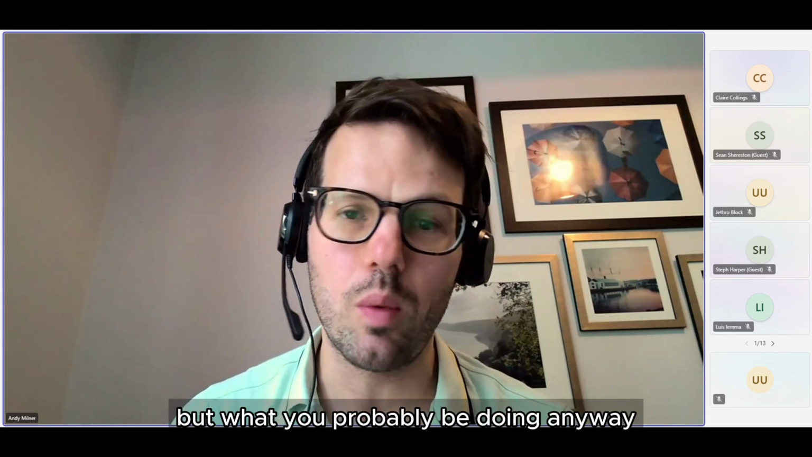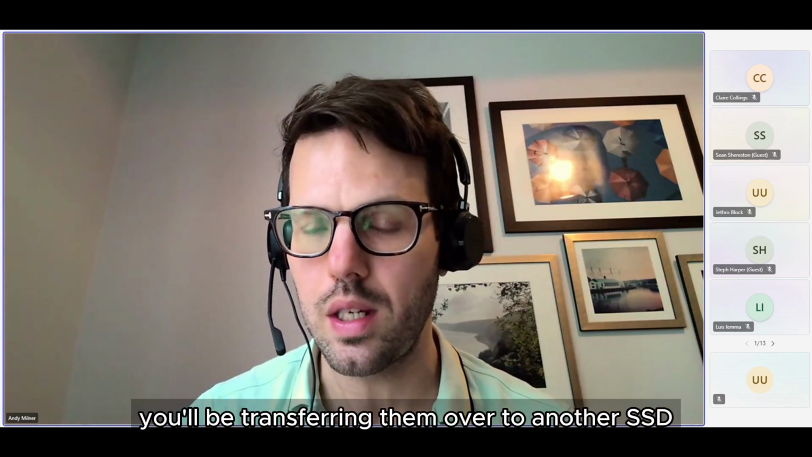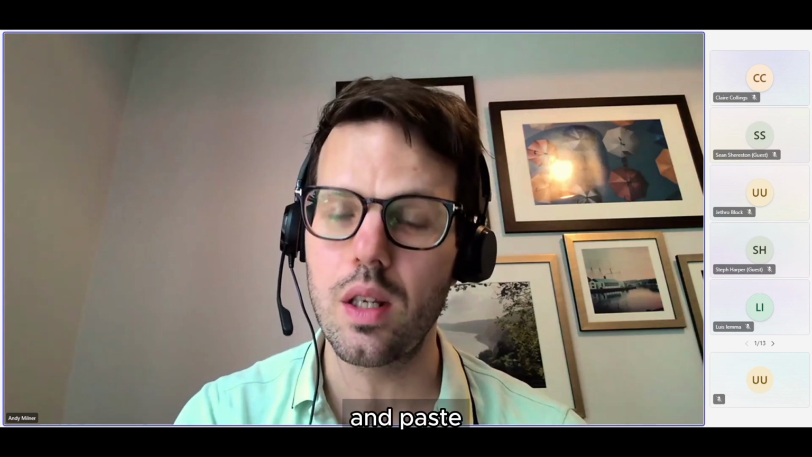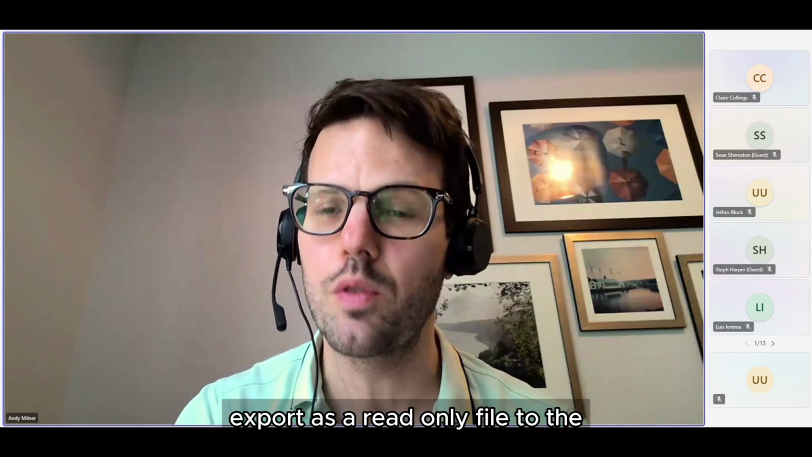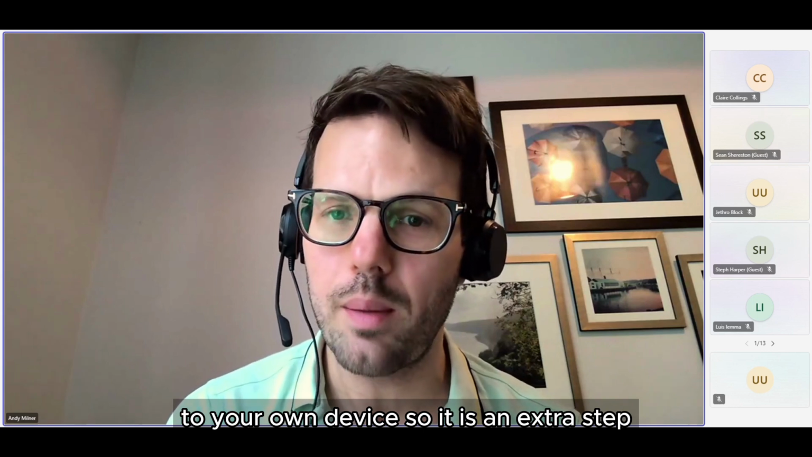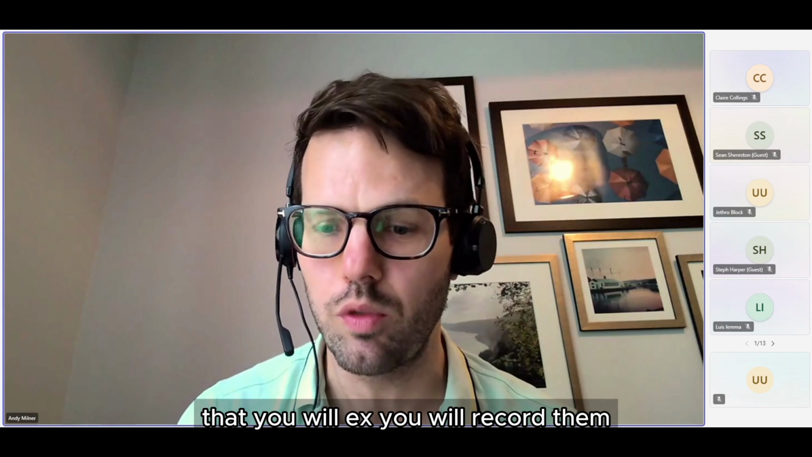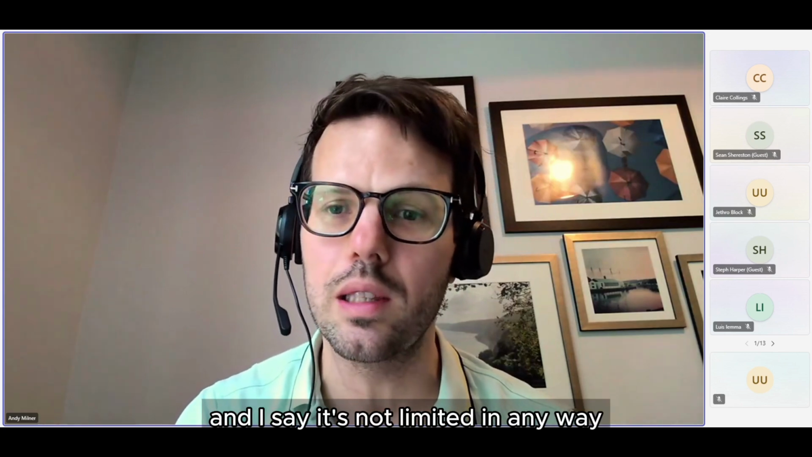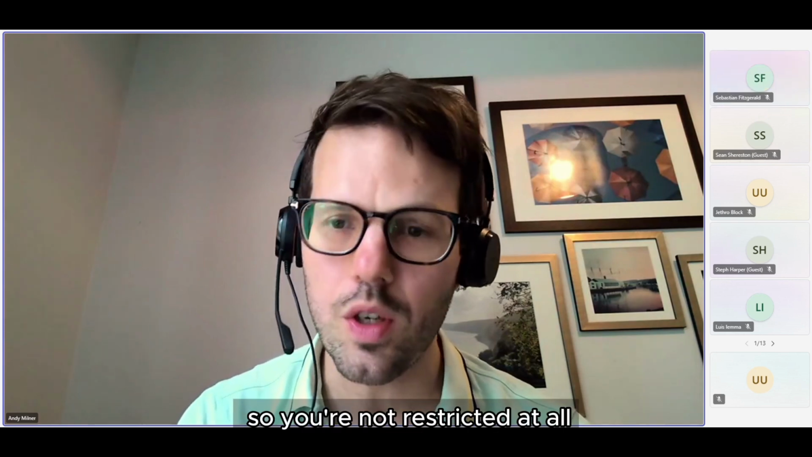But what you'll probably be doing anyway when you record the original files is transferring them over to another SSD from our device. And instead of transferring it over as a direct copy and paste, what you would do is press the export button and export as a read-only file to your own device. So it is an extra step, but I think once you're shown, it will just become part of your workflow: you record them, you export them as a read-only file, and you can use the software. And it's not limited in any way in the sense of analyzing the data. So you're not restricted at all.